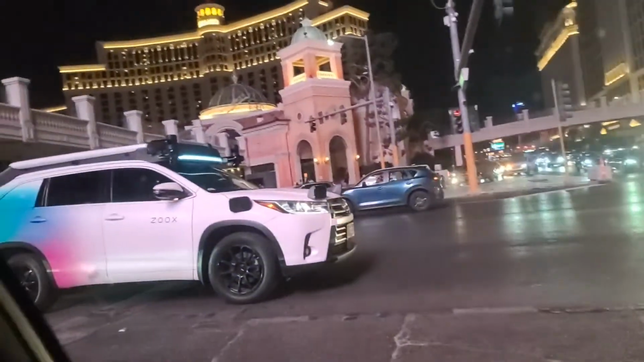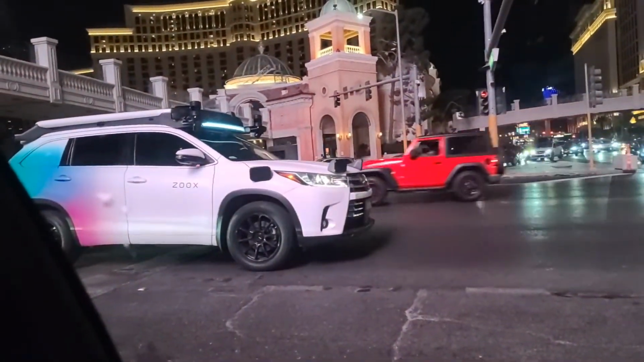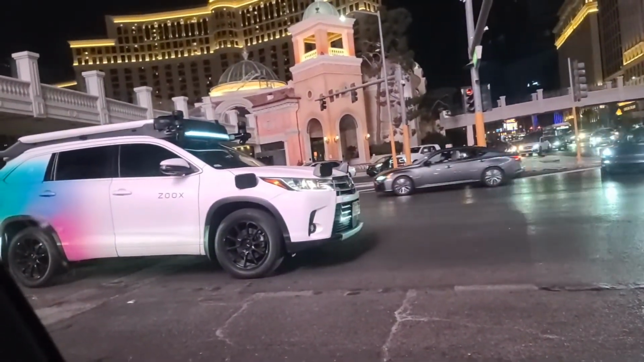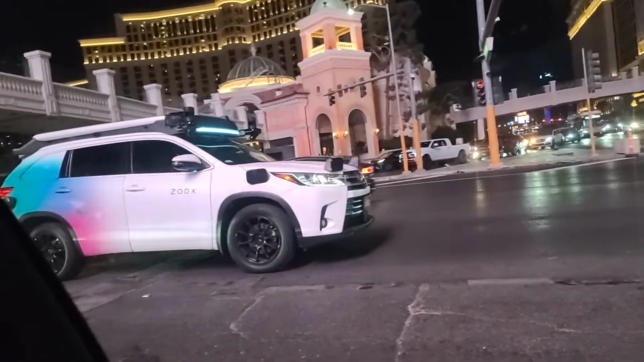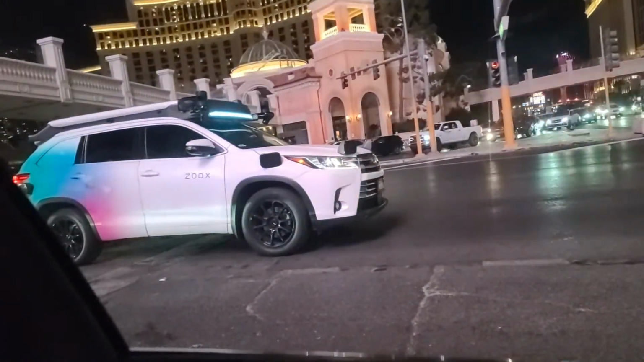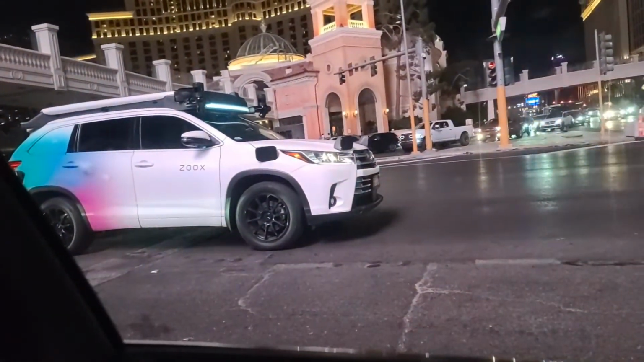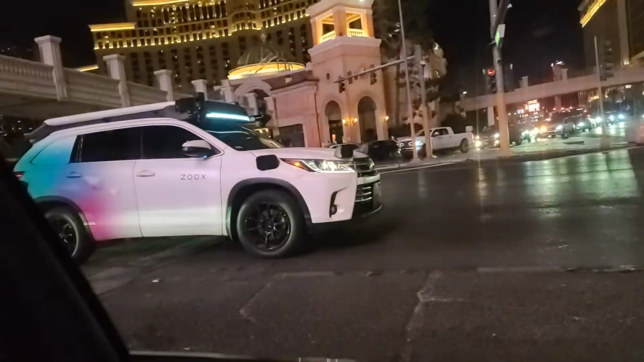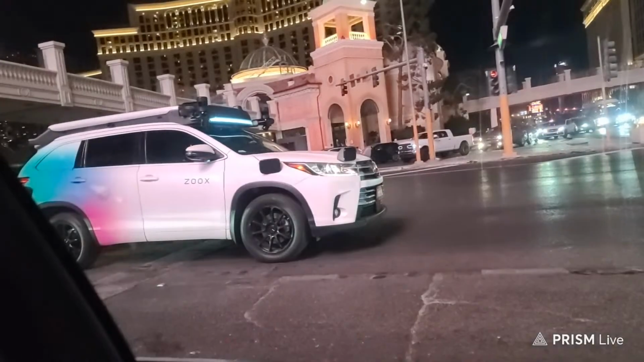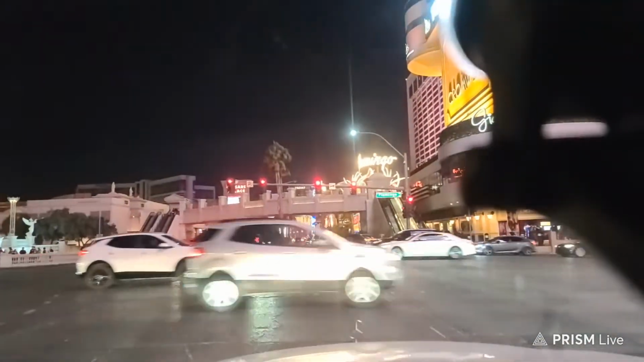And then over here is Zooks. Look at that, automatic driving machine. Can't see if anyone's even in the driver's seat. It's tinted. But that's it there. All those cameras all over the place. I wonder if there's someone actually manning that, like in some sort of central camera room or something. It's really weird. Kind of freaky.